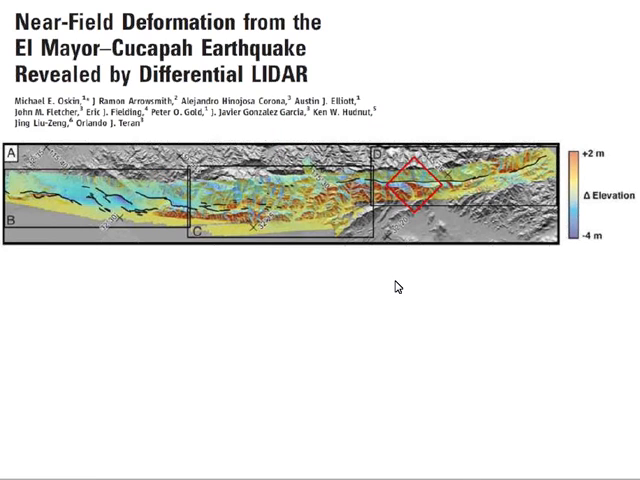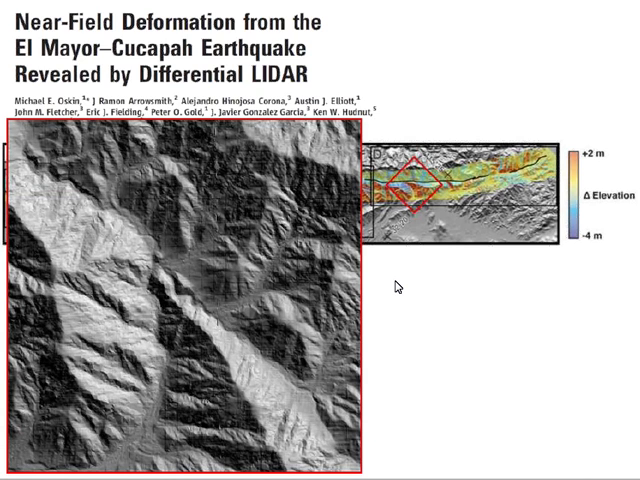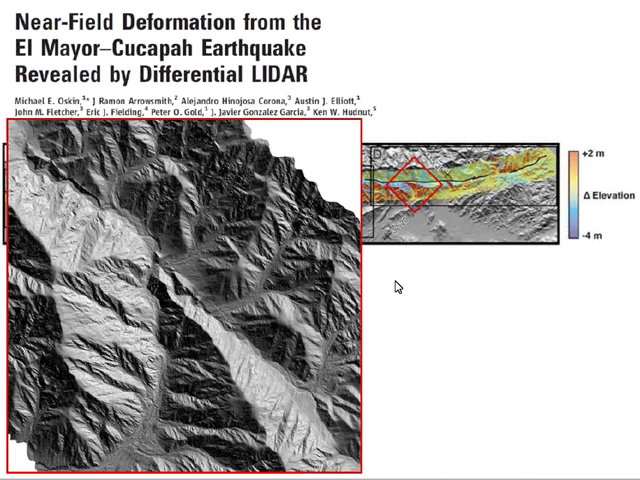But an issue with this method is that it's great if you have vertical deformation, but this is primarily a strike slip earthquake. So in some areas where it's pure strike slip, you can difference the pre-earthquake and the post-earthquake data set, and you don't really see much. So actually there's a scarp running through here. You might be able to make it out along this line here.